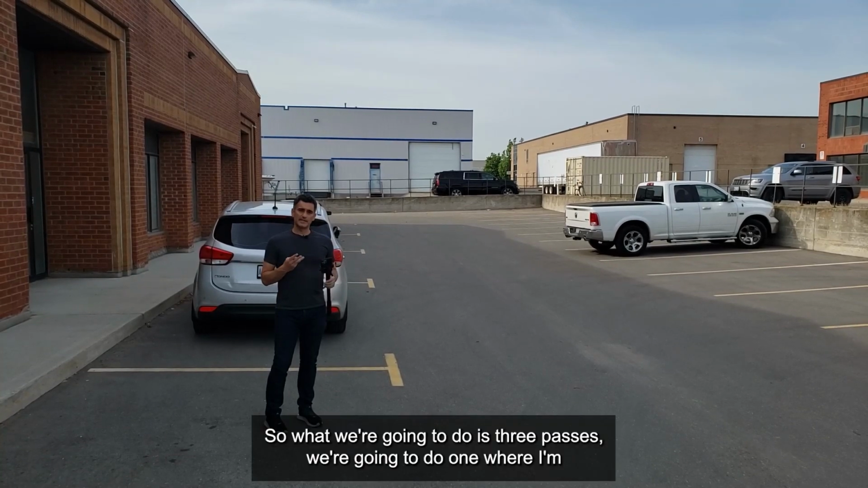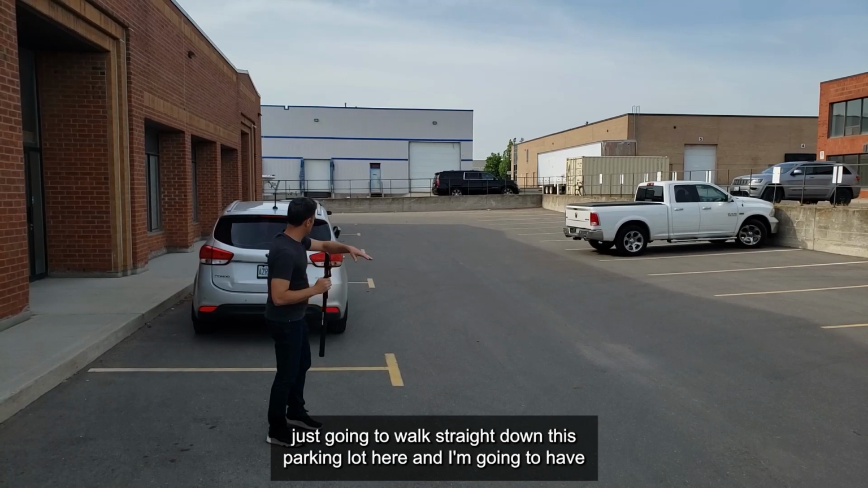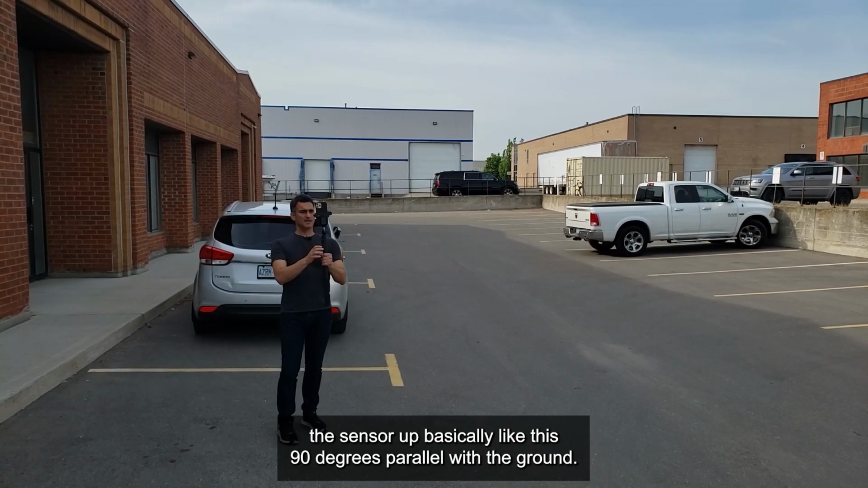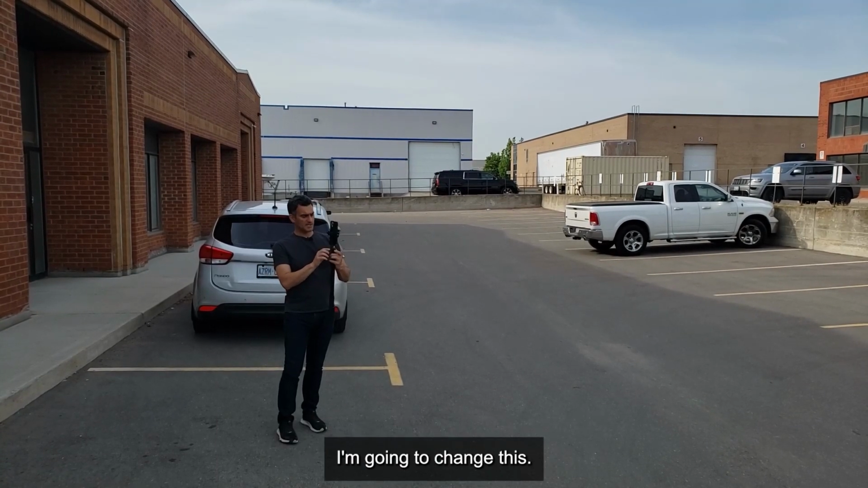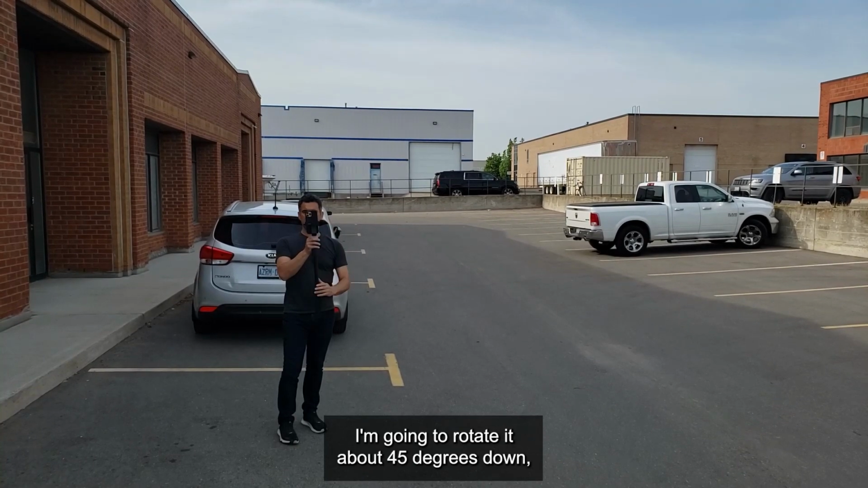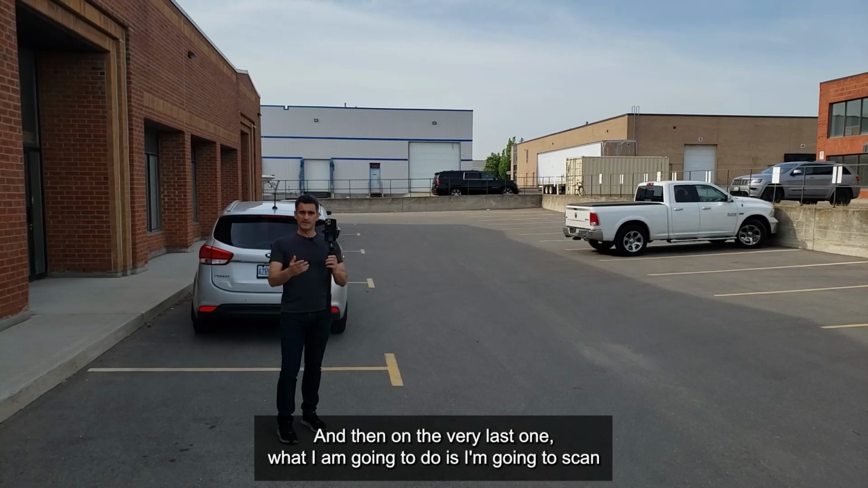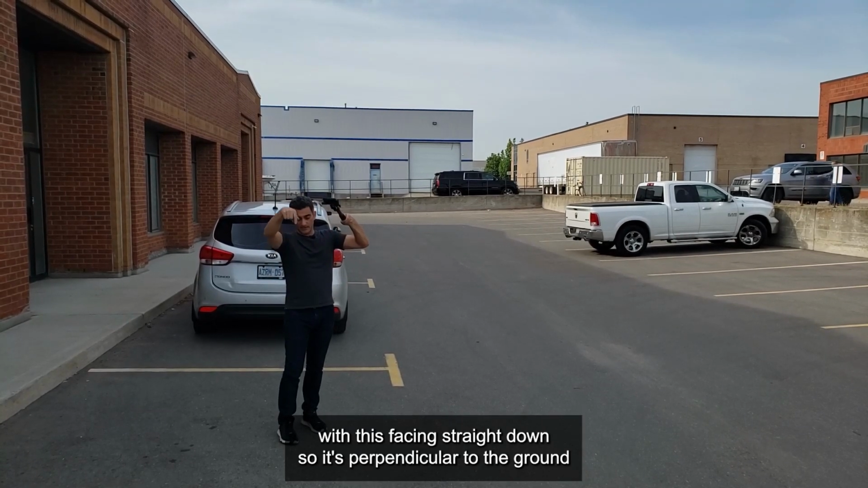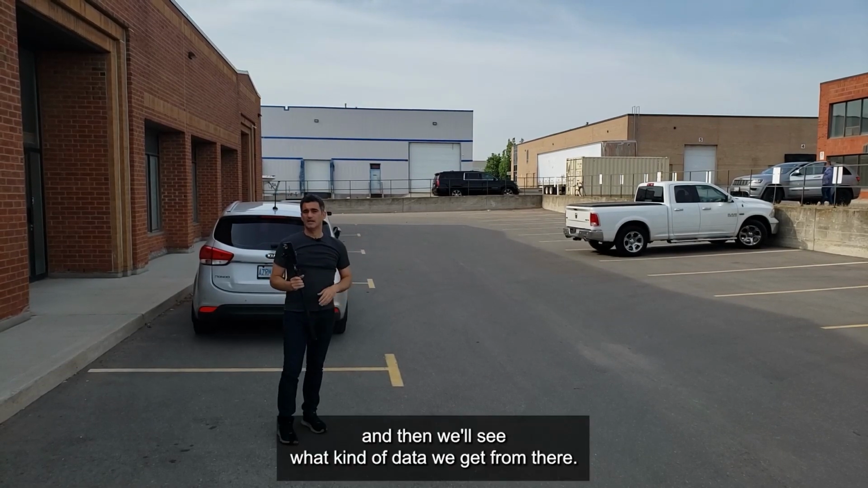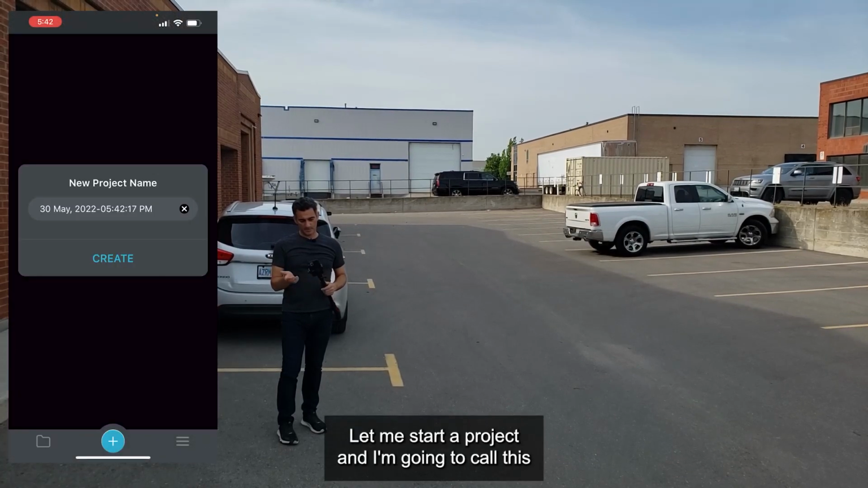So what we're going to do is 3 passes. We're going to do one where I'm just going to walk straight down this parking lot, and I'm going to have the sensor up basically like this, 90 degrees, parallel with the ground, and we're going to see what that gives. On the next one, I'm going to rotate it about 45 degrees down, and I'm just going to walk with the sensor down about 45 degrees. And then on the very last one, I'm going to scan with this facing straight down, so it's perpendicular to the ground, and then we'll see what kind of data we get from there. So first things first, let me start a project.